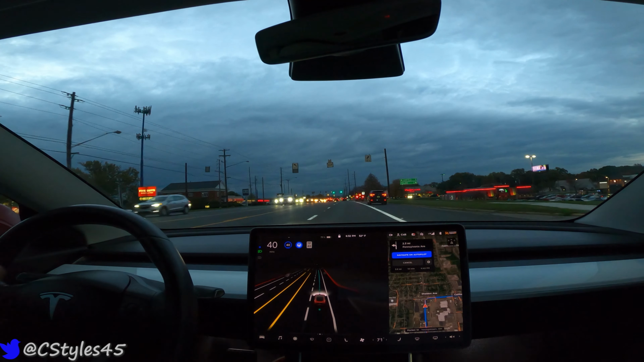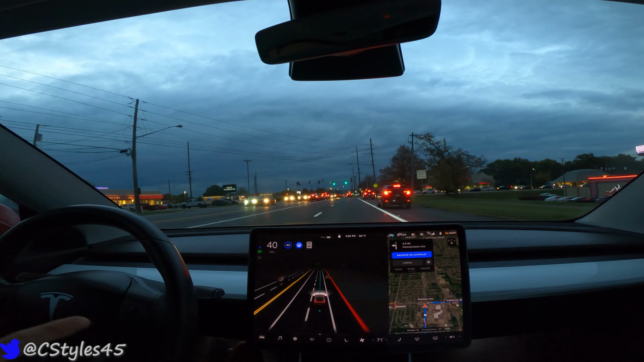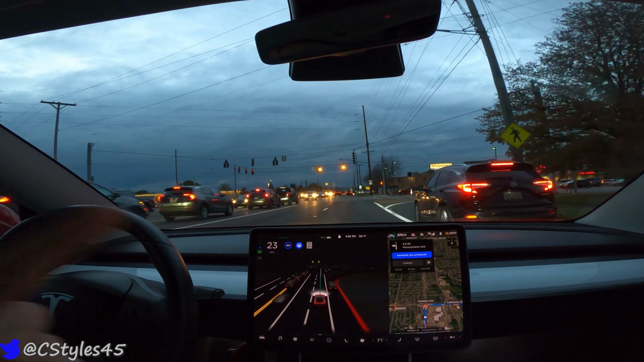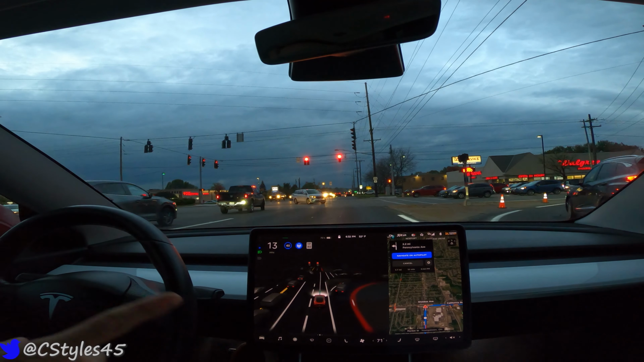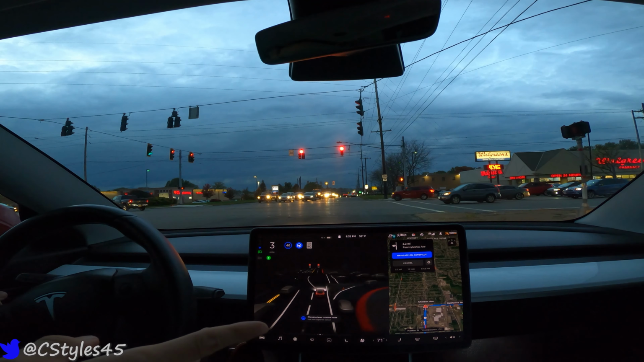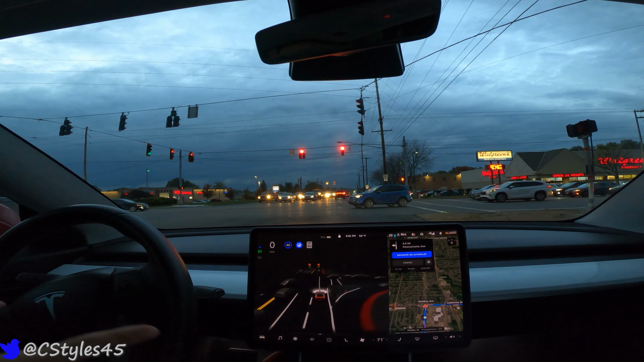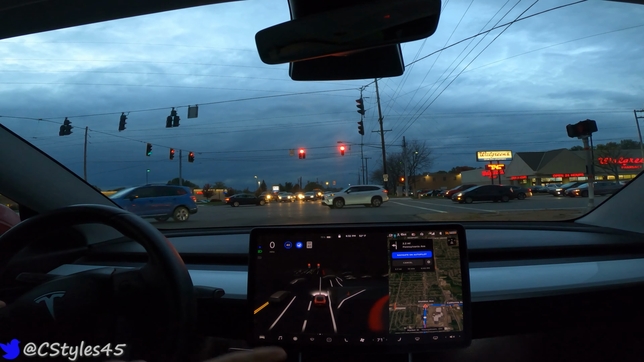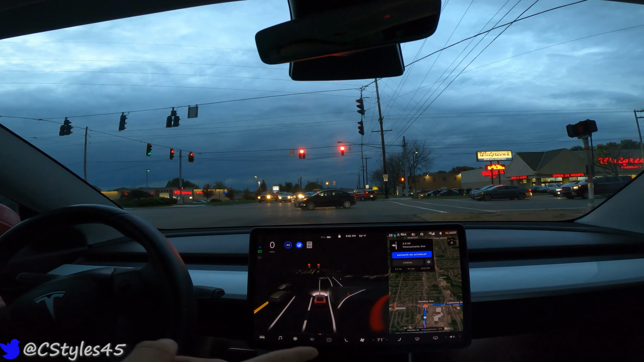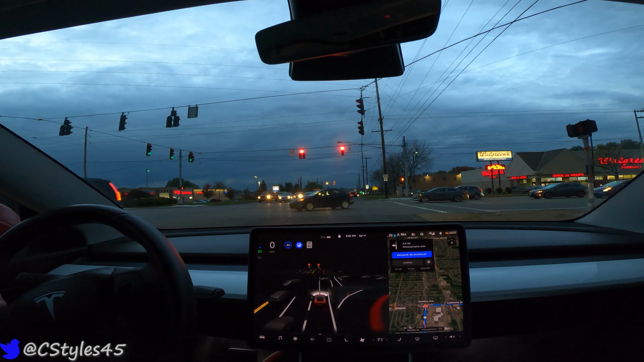Okay, I think in the past it hasn't actually made this turn, so I'm going to see if it is going to go straight or not. So it is. Navigation's telling me to turn right. There's a separate lane. Okay, I don't know what it's trying to do. Navigation's telling it to turn right. It should have gone to the right. For whatever reason, it did not know that lane was there. Didn't know it needed to get over in time.